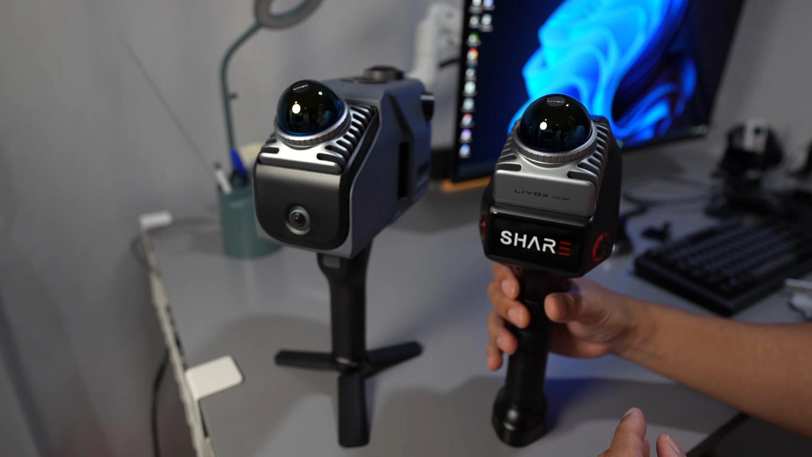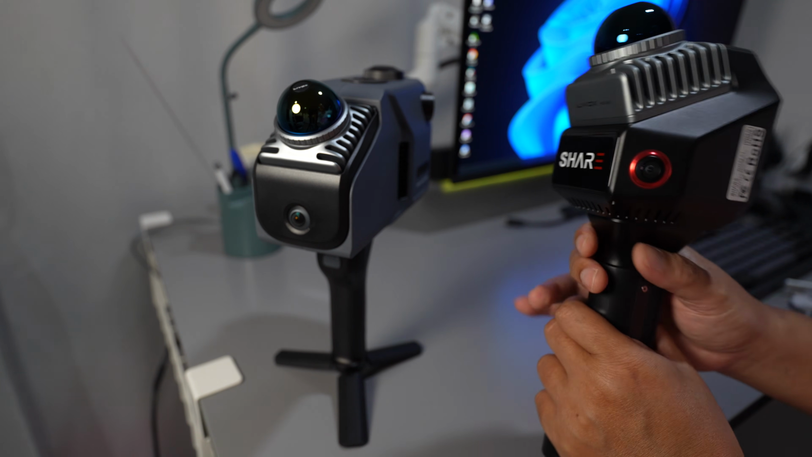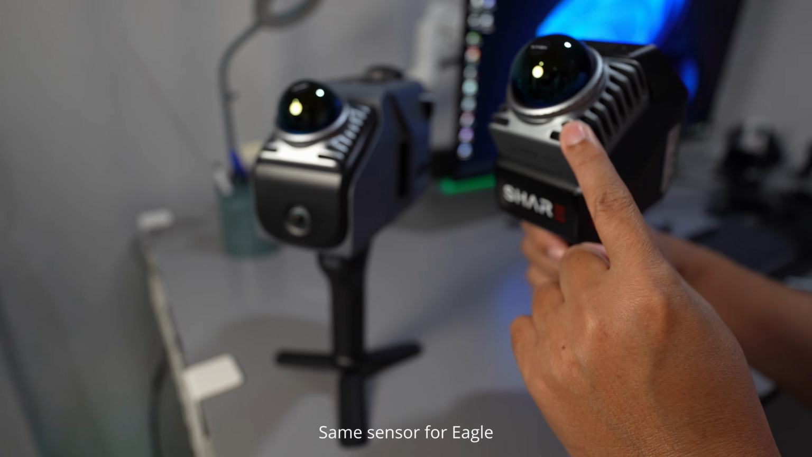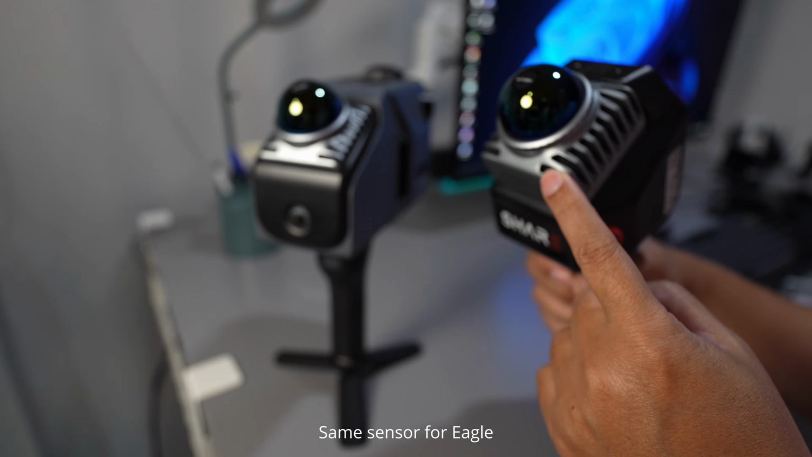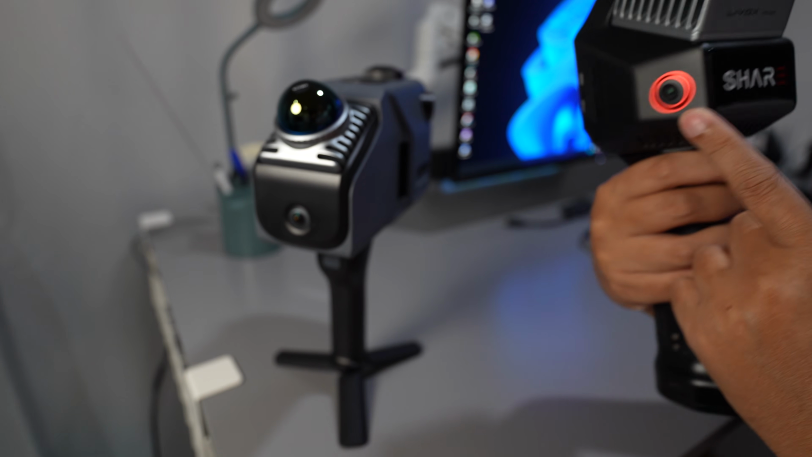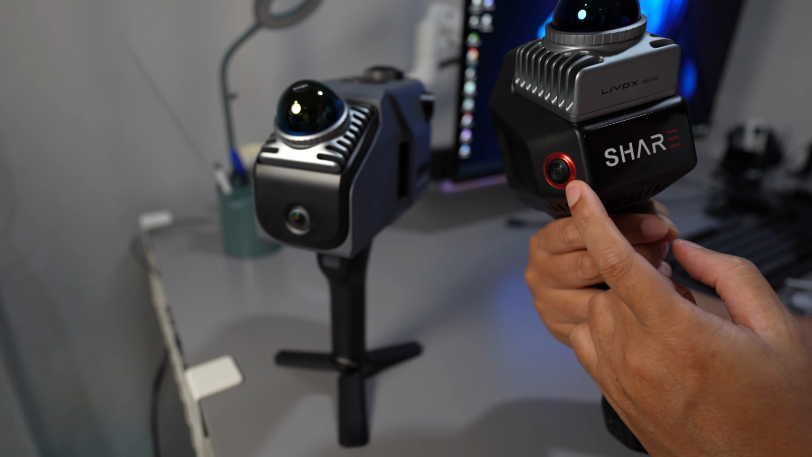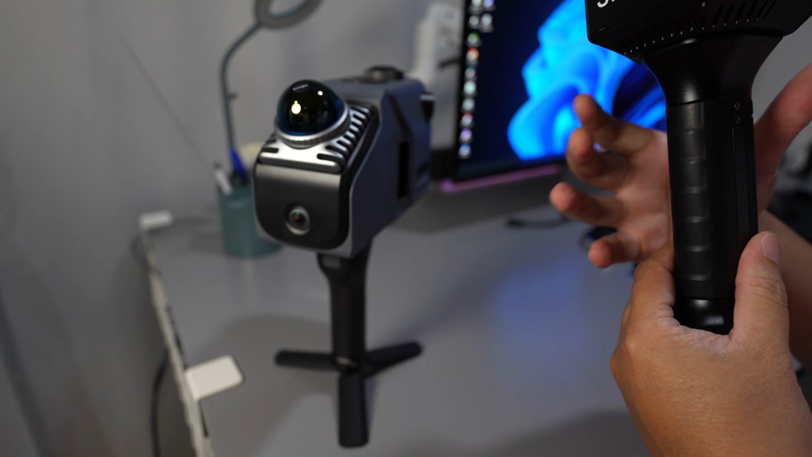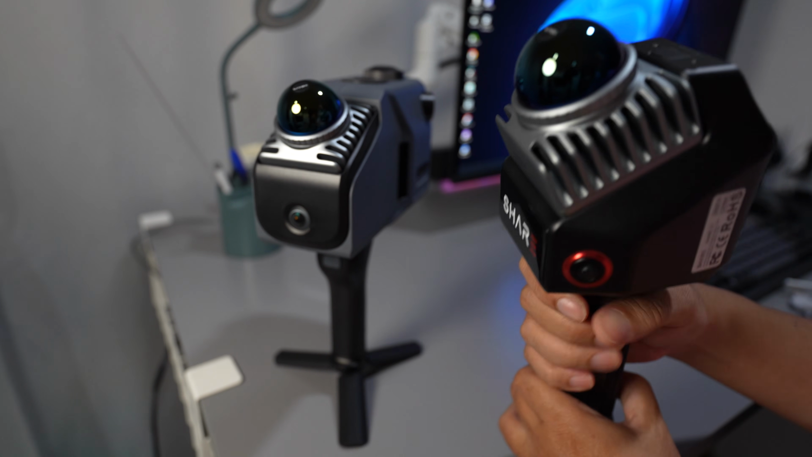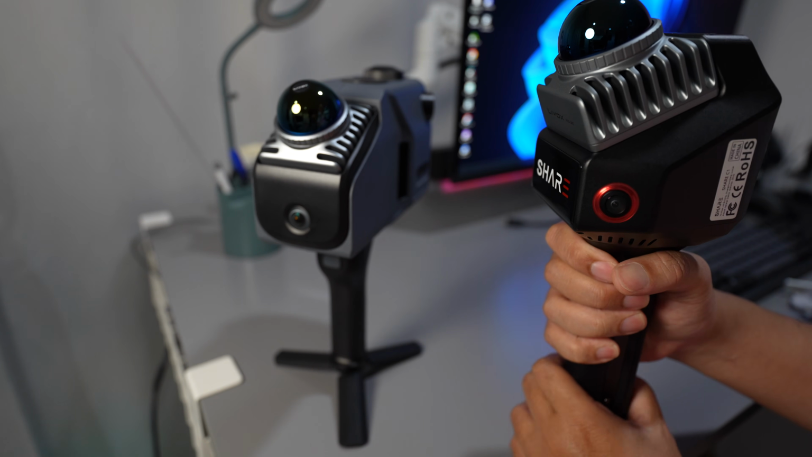Okay, let's talk about the physical design of these two LiDAR scanners. Chassis one has a Livox 360. It uses the built-in IMU sensor, which is 4609. It has two cameras, a wide-angle lens camera, which is 2.3 megapixels. And the weight of the scanner is 950 grams.